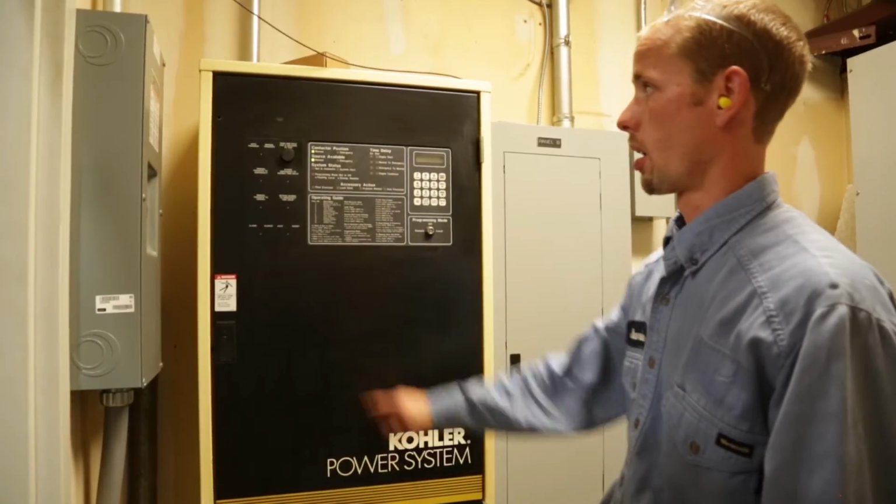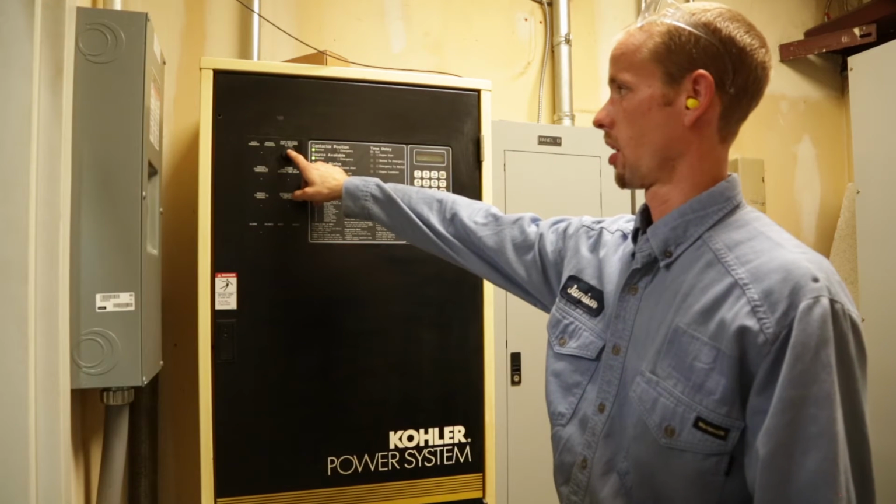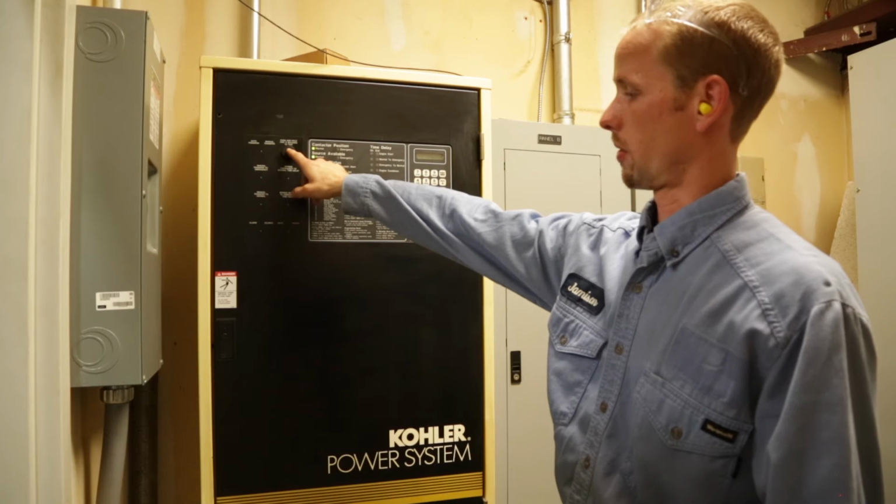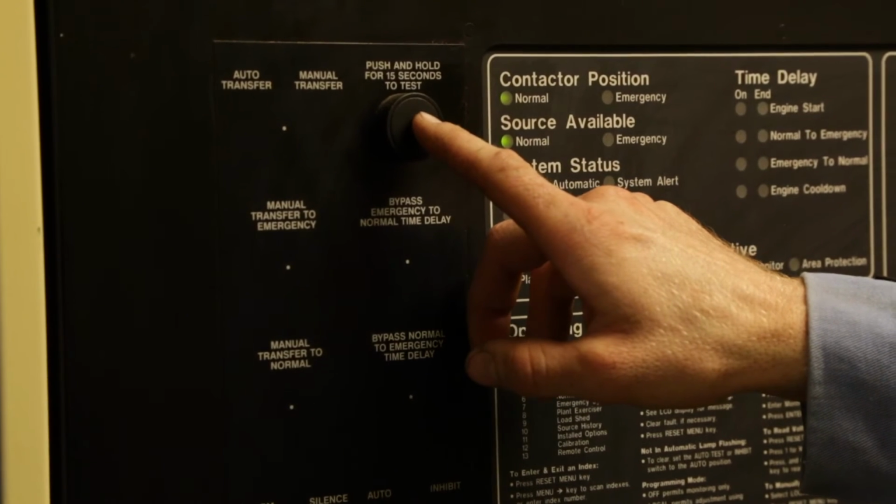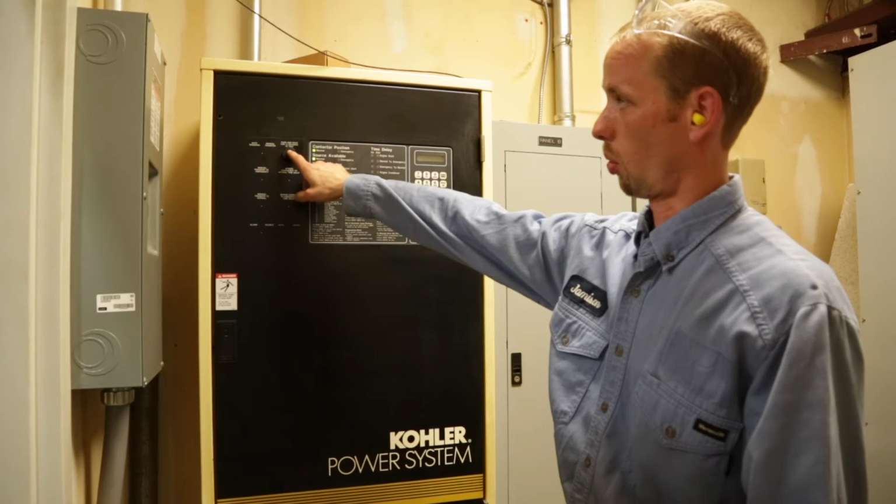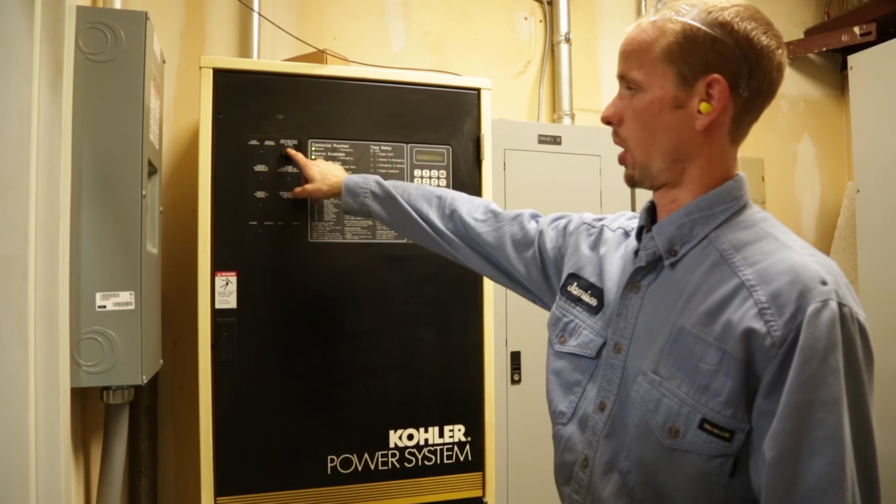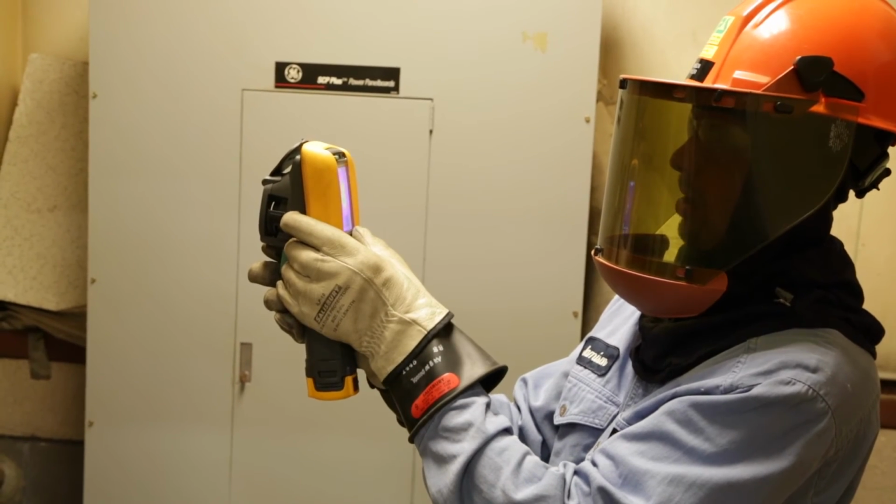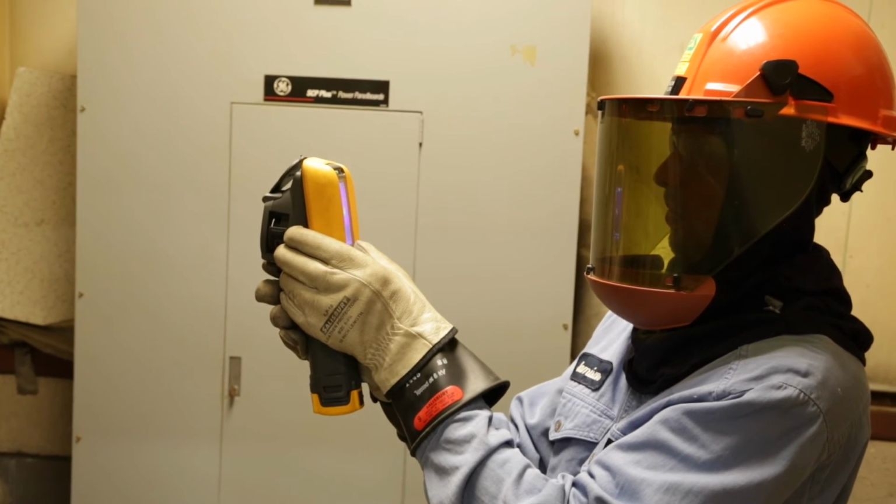After testing the transfer switch in the normal load position, the next stage is to undertake the same tests. Test the generator by pressing the test button. The transfer switch will then transfer to the emergency source. The load would remain connected through the transfer switch for 30 minutes. The emergency source is connected long enough for the lugs and other contacts to be heated under load.